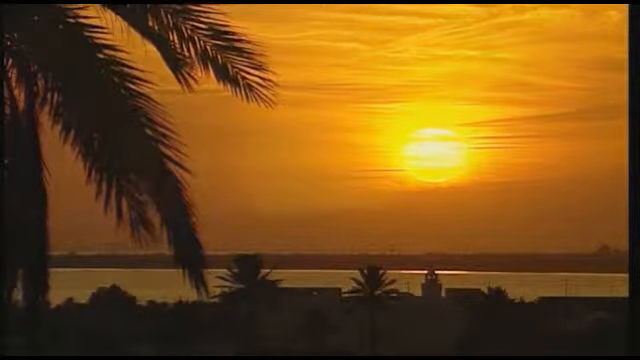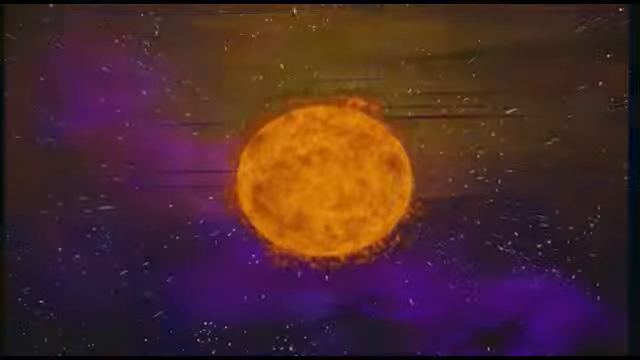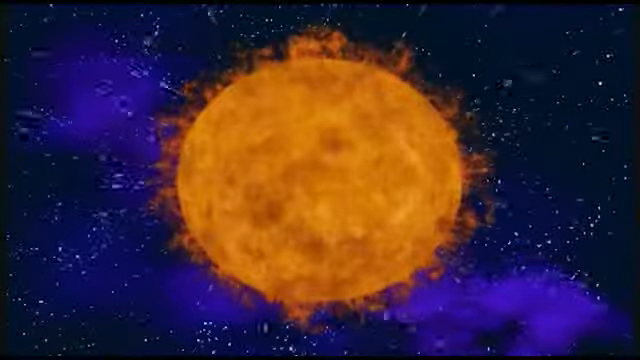Light and water, the source of life on Earth. There it is, coming from stars in the universe, like our Sun, traveling at a speed of 300,000 kilometers per second. It's there, and we take it for granted.